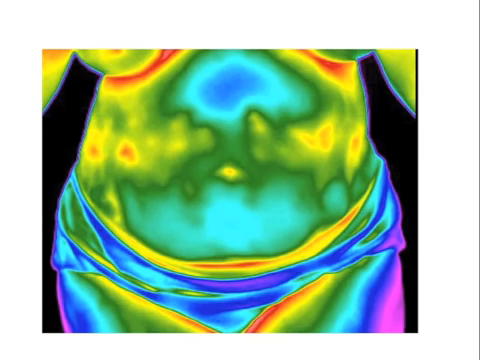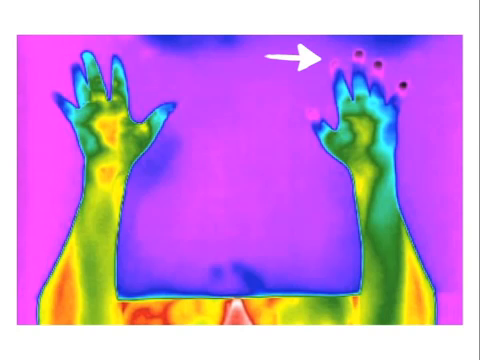This is another abdomen picture with focal heat abnormalities. Notice the red areas. Look well to the well points. The left hand well points are all very, very hypothermic, meaning cold. Also, look at the opposite hand with excess heat in it. What would you do here?